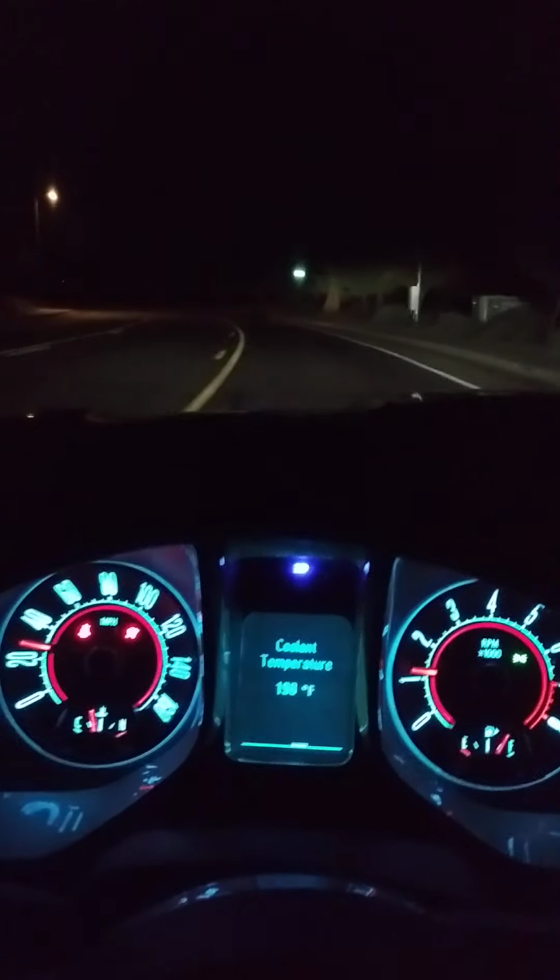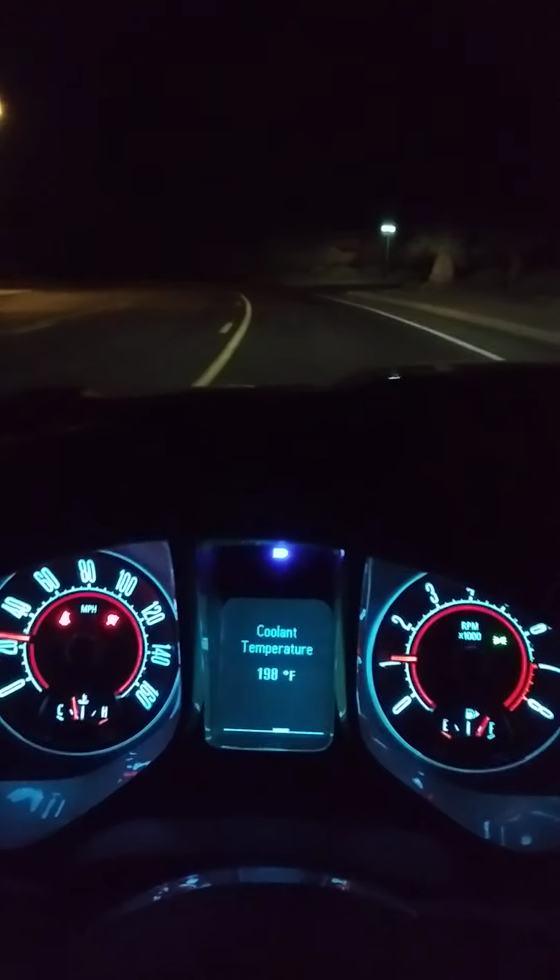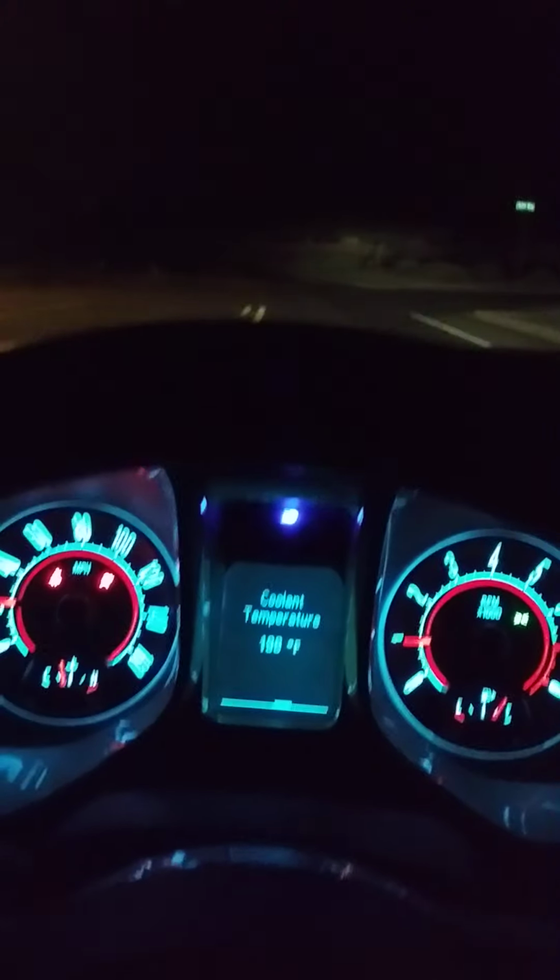Let's do high beams. I might need to lower them more, but you know, you can adjust the angle of the bulb and the lights. Let's just turn here. Ain't nobody. Yeah, just a little cool down.